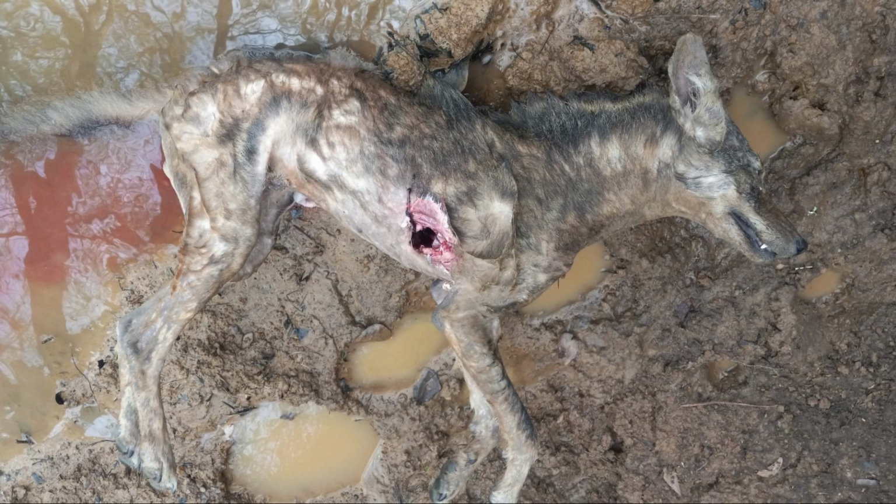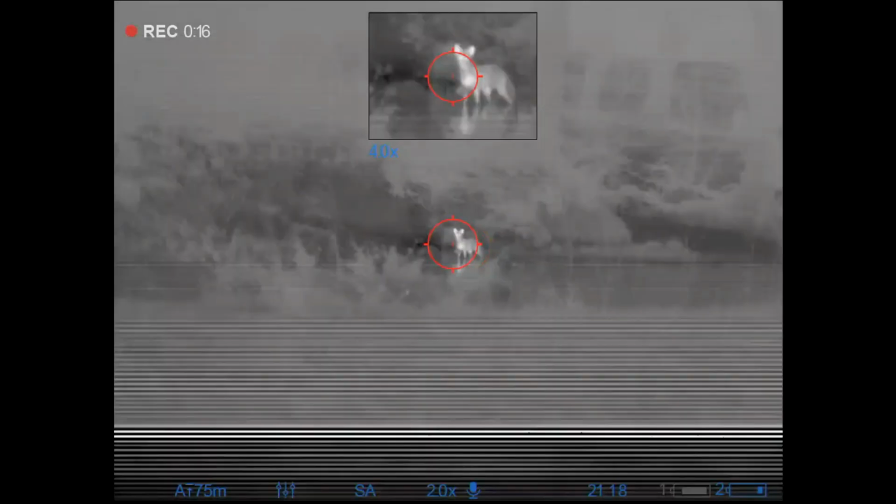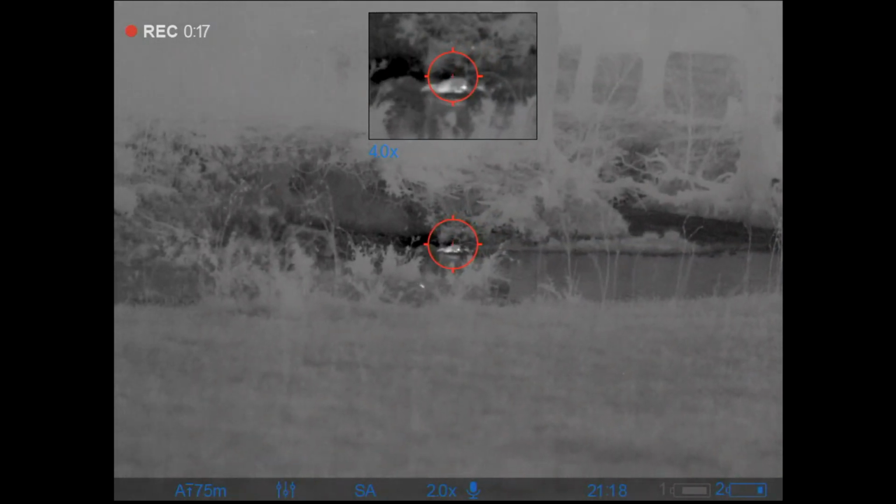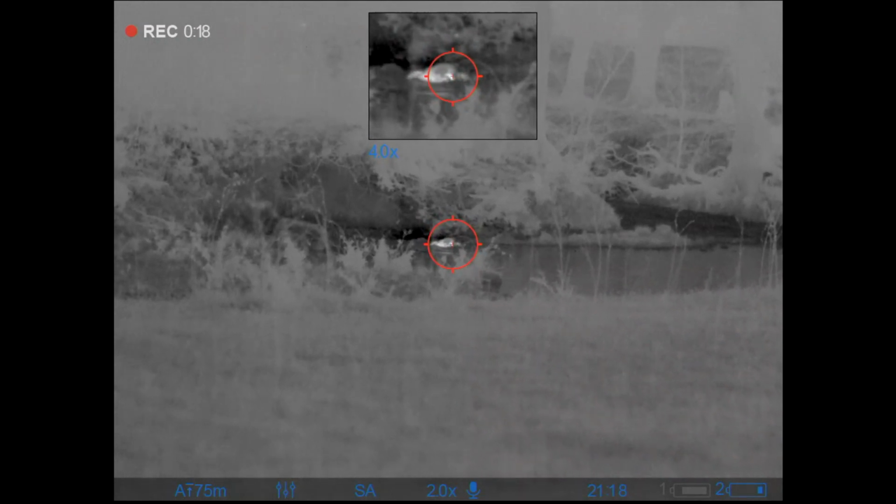Now, I just have a photo of the exit wound, but this 150 grain SST seemed to do pretty good work, and I'm not going to complain about those results at all. So one last time, let's take a look. I'd say that that's pretty acceptable performance.